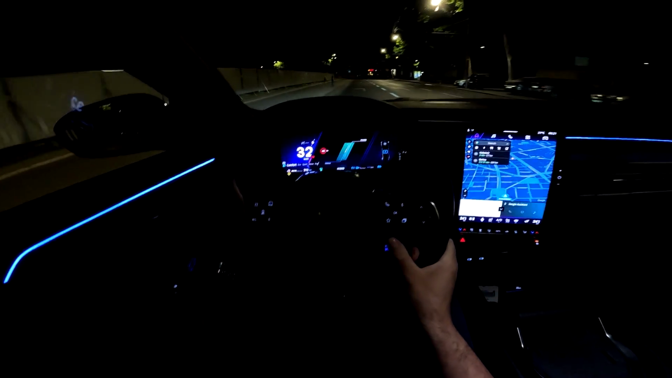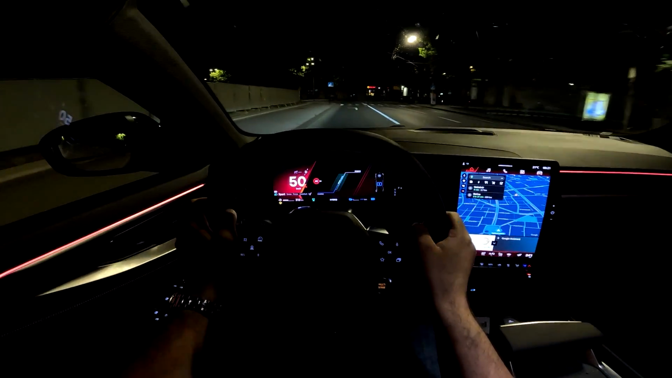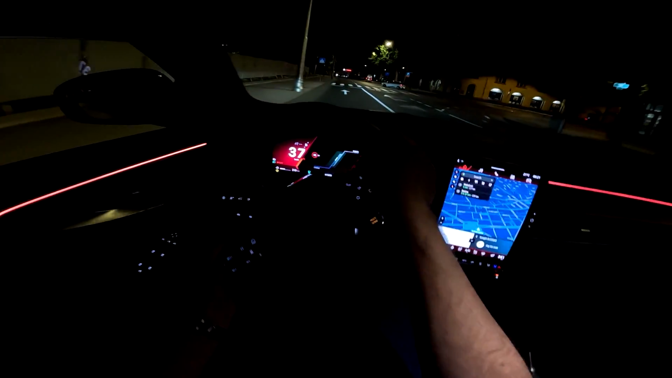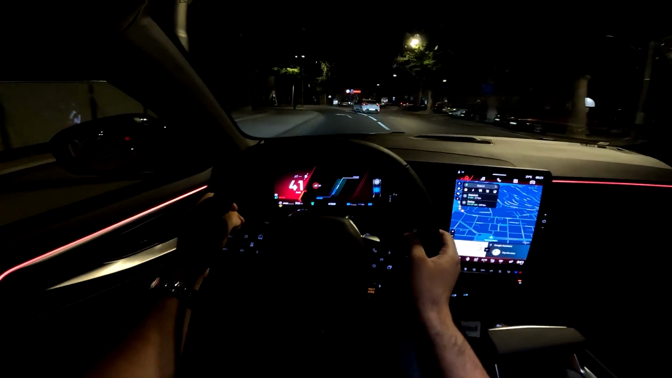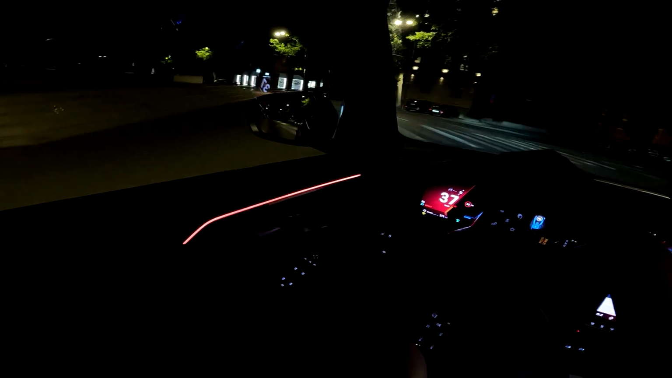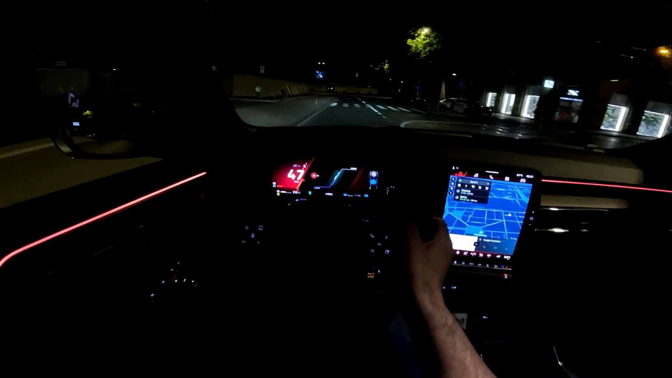And now if we go to sport mode here, it's so nice to go into corners. The car is very agile, and the steering wheel and the steering itself is very pointy. Let's do another lap. So nice.